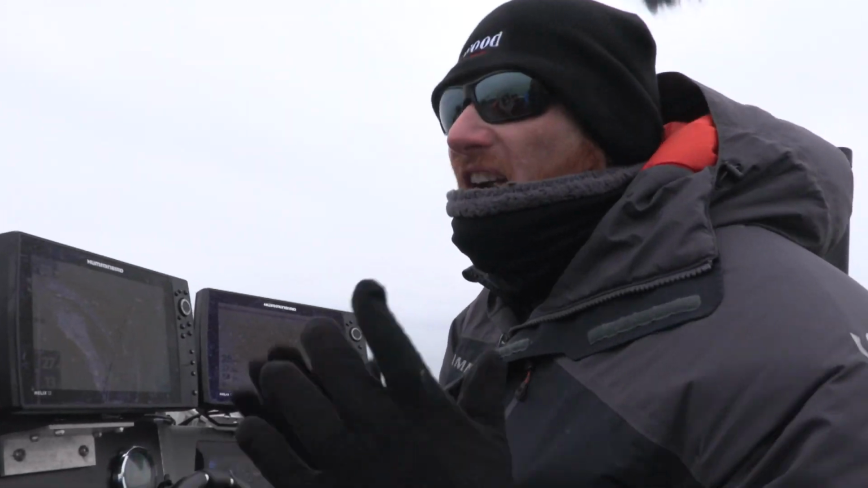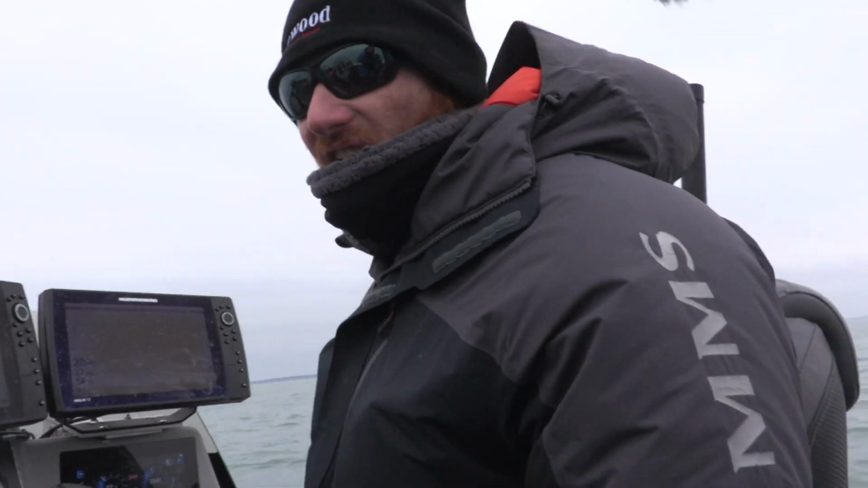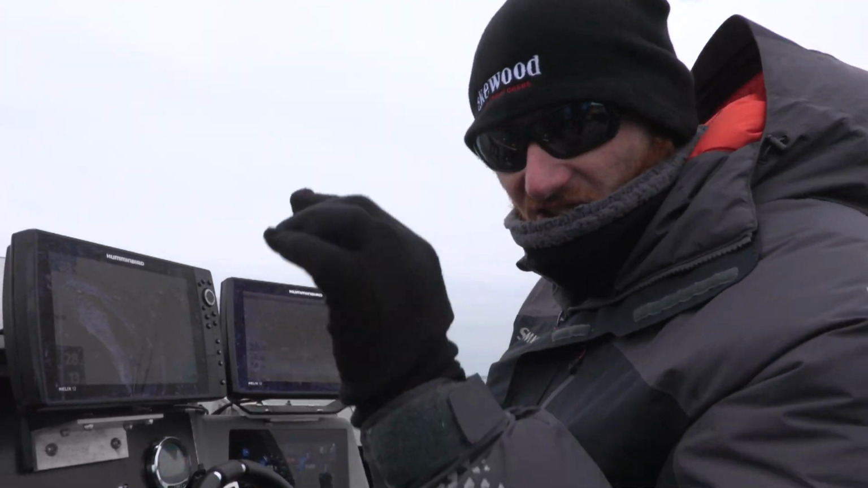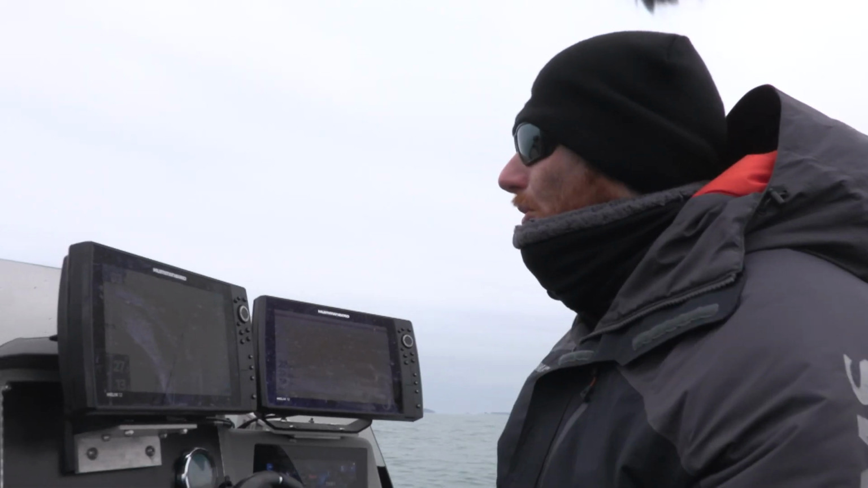When you're running at speed is the most effective way to find these fish, bar none. We're doing 28 miles an hour, and these fish are going to show up as little BBs or little slivers. That's all you're going to get. The slower you go, the more of a fee it's going to be. But down here you can see these fish. It's not only going to tell me where they're at in the column, but where to fish, because we're eliminating just a ton of water.